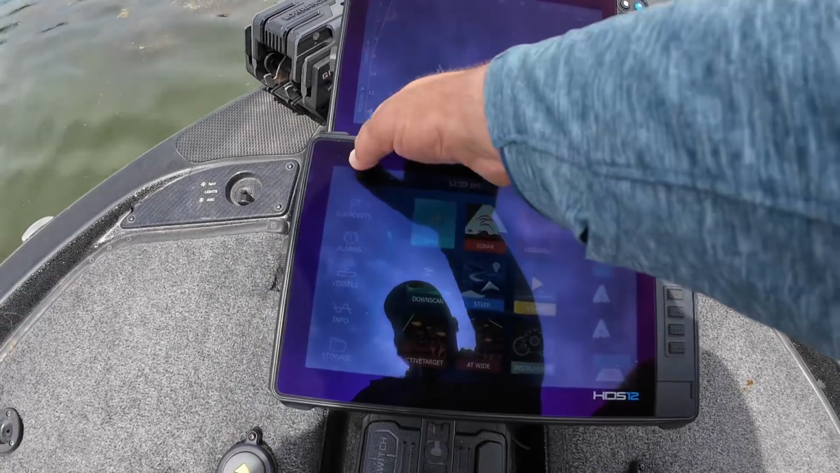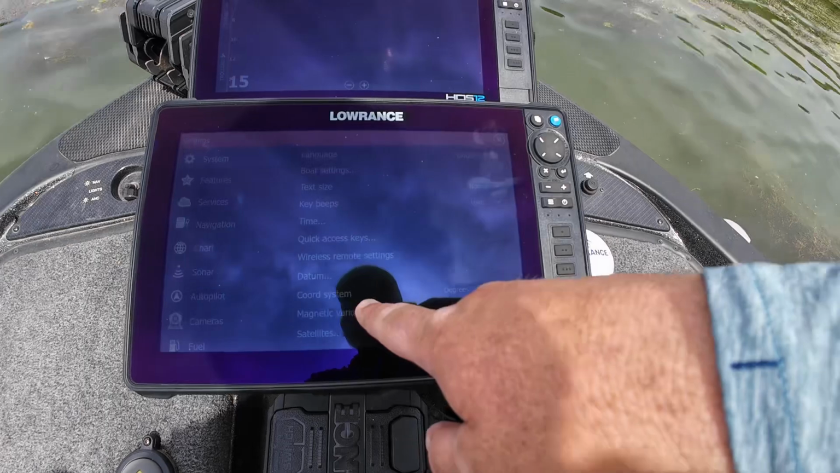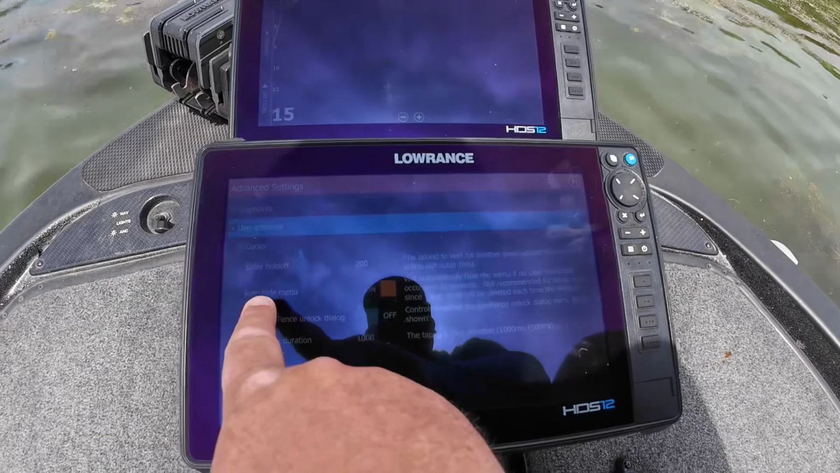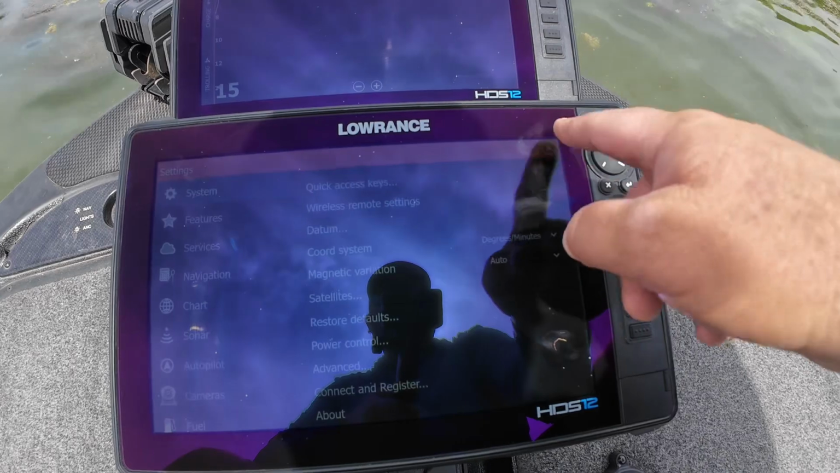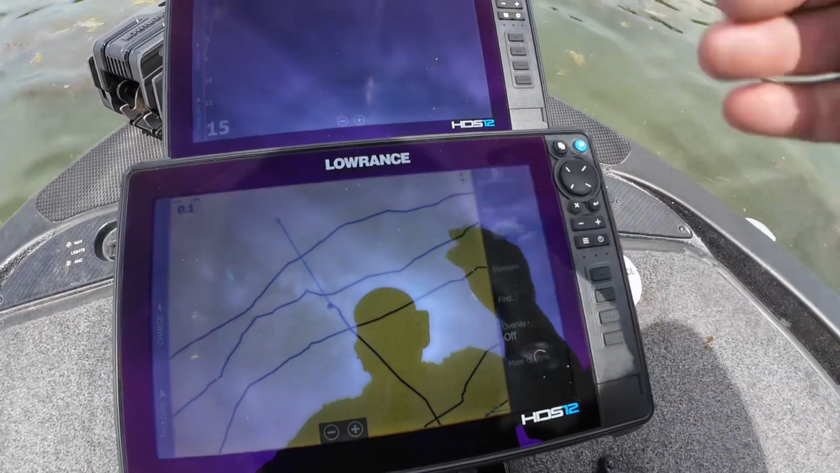Or what I have preferred to do is I go to settings, I go down to system, and we go to advanced. I like to go to user interface and make sure that auto hide menu is on. And that means that after 15 seconds of you not using the menu, it will disappear automatically. So that is another way to just fine tune your unit and to be more efficient on the water.